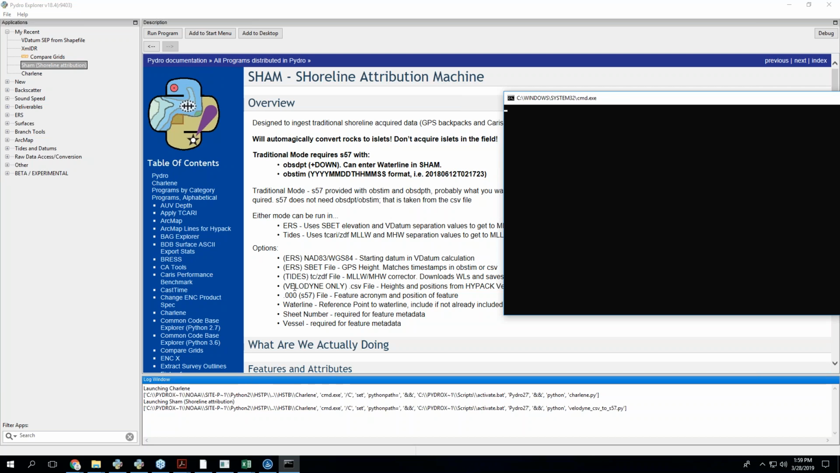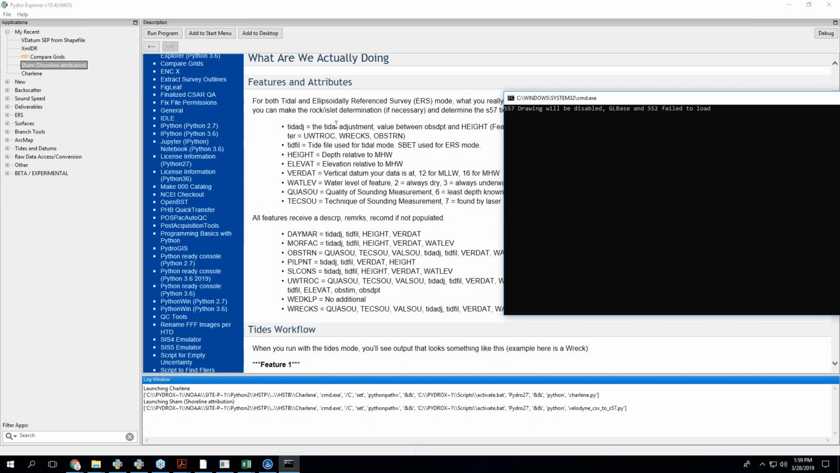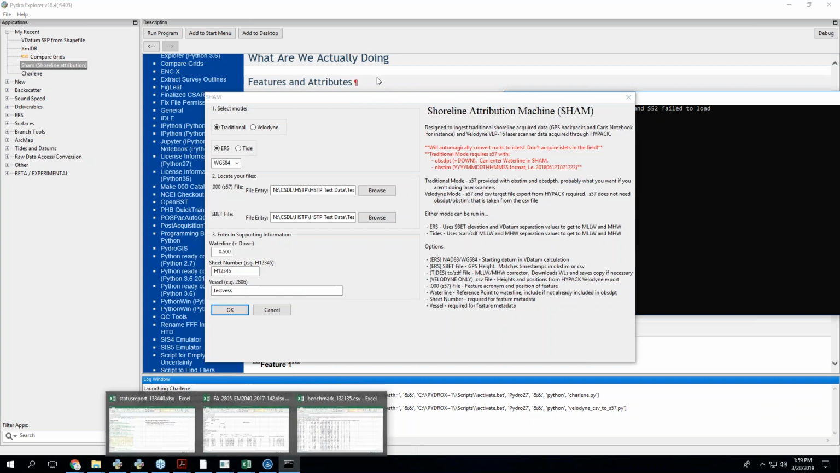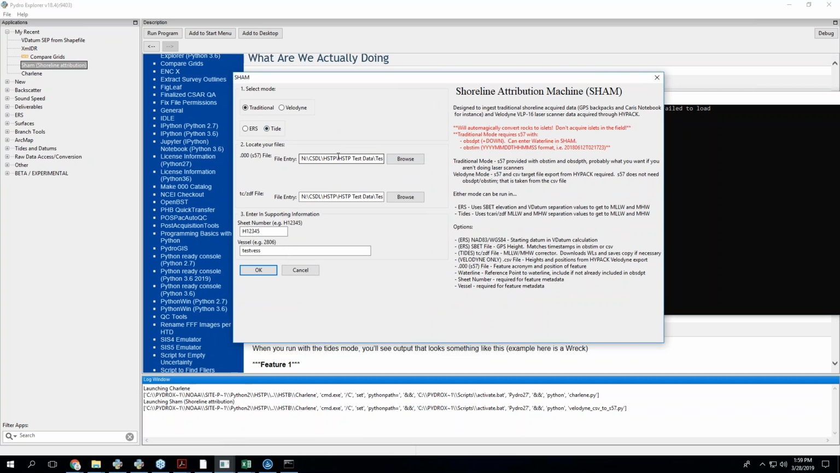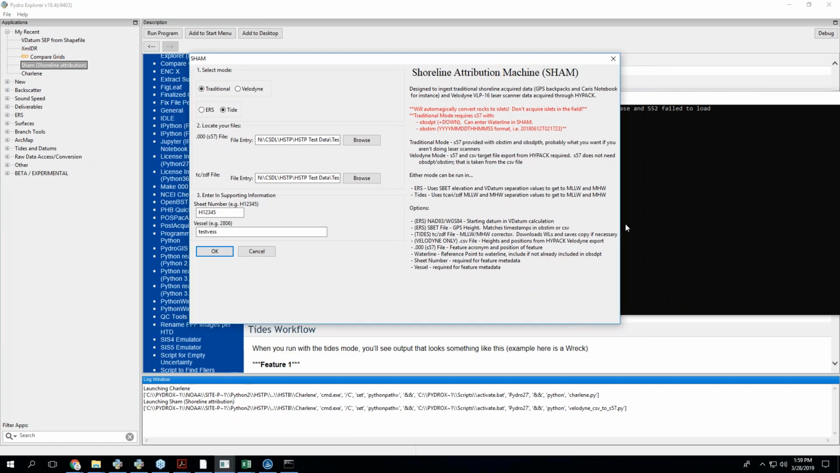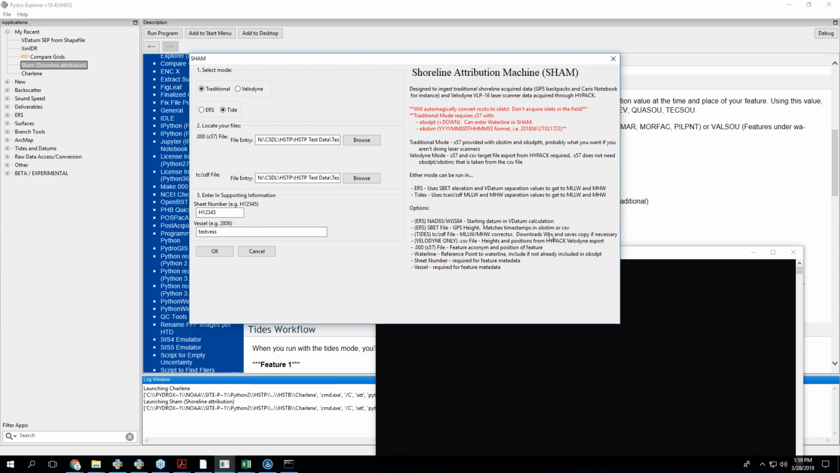It takes forever to run. That used to be in Charlene, but we broke it out here because it was kind of weird that it was in Charlene. It's sort of a separate thing. And there's ERS stuff in here as well. It's probably going to be more useful in the future. I don't know if I really need to demo this, but it's sort of off topic. But this also exists, and it just processes shoreline data for the most part.